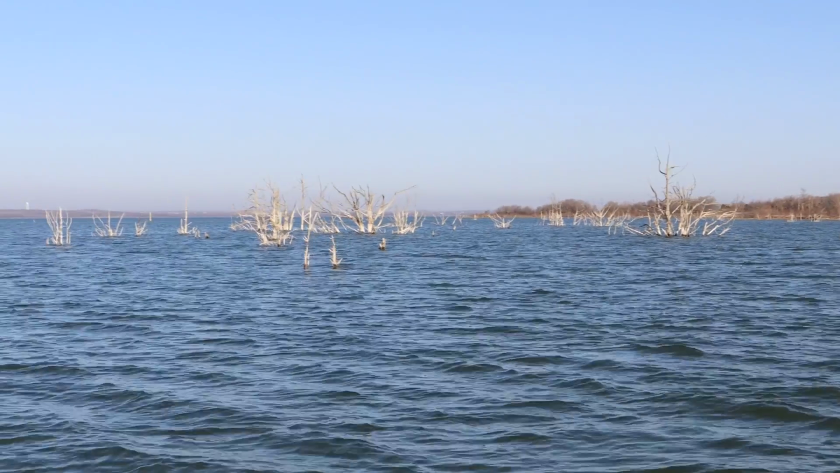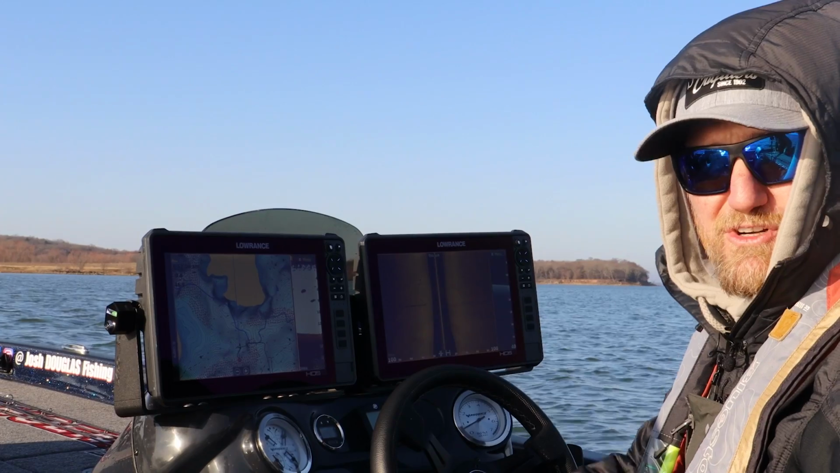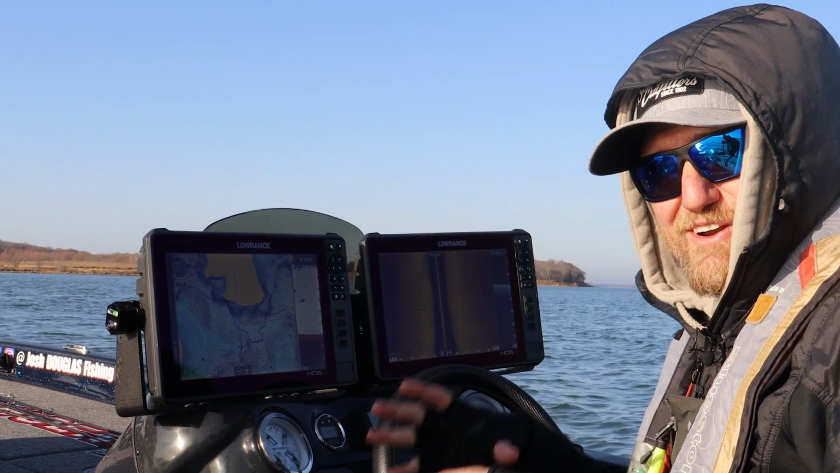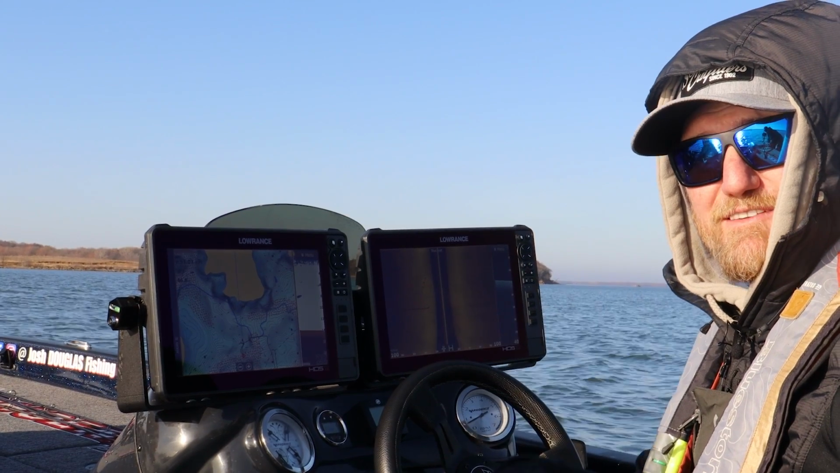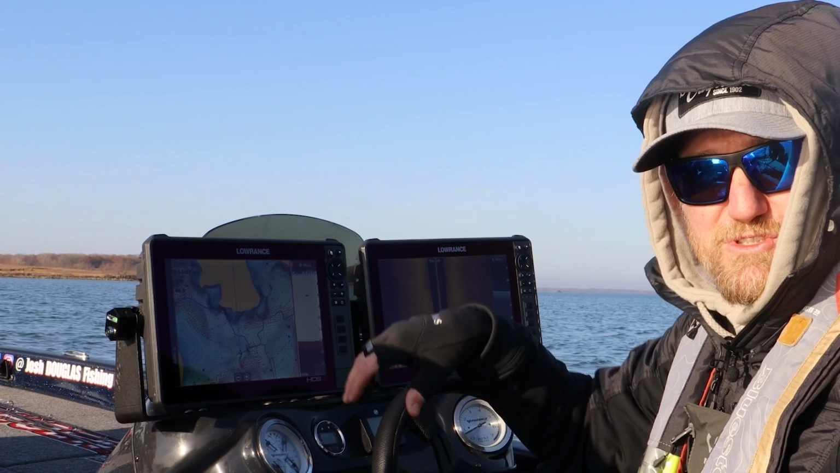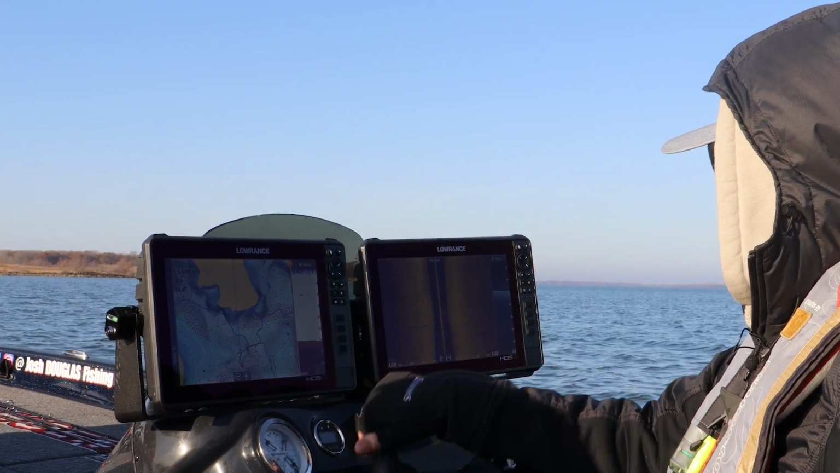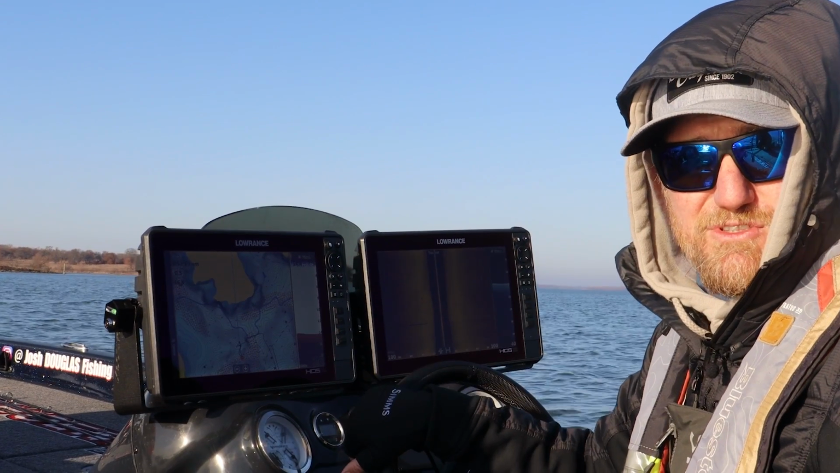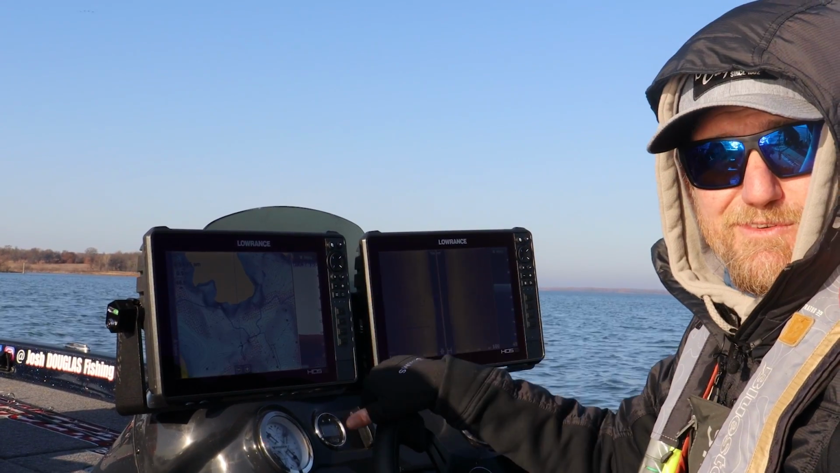It's full of timber on this side, a lot of structure, a lot of cover for those fish to want to hang on, and a good temperamental area for those fish just to kind of slide in and just wait for spring to come and start warming it up before they start to push to the backs of these creeks. So I think this is a good spot to make a few casts. We'll use that target, see if there's anything around it, and then we'll just keep moving.